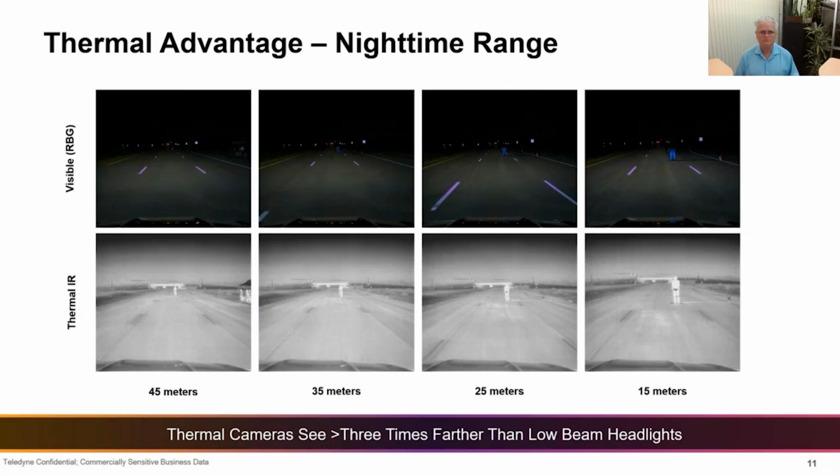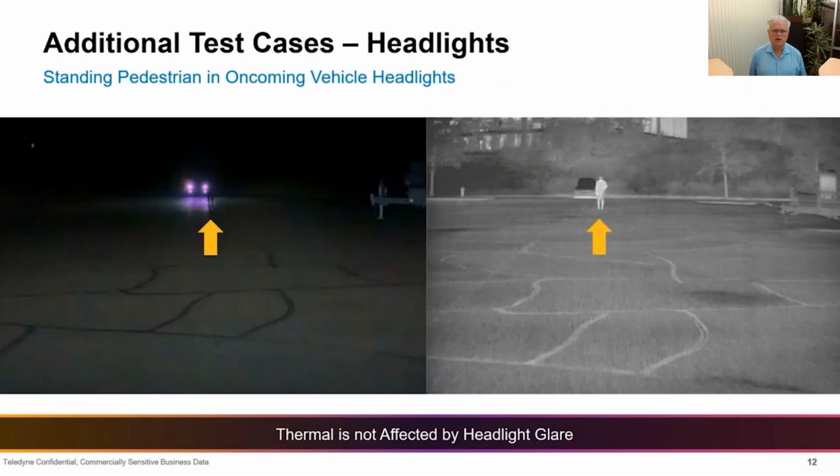sensor fusion situation. These are some additional real-world situations. They're not specified in the FMVSS 127 testing, but for all of us who are interested in zero fatalities, they're very real-world oriented and very important. Here you can see a pedestrian on the left standing in front of a vehicle with headlights, very hard to see with the visible camera. Again, the thermal camera is not affected, not sensing the lights from the vehicle, so very able to detect the pedestrian.